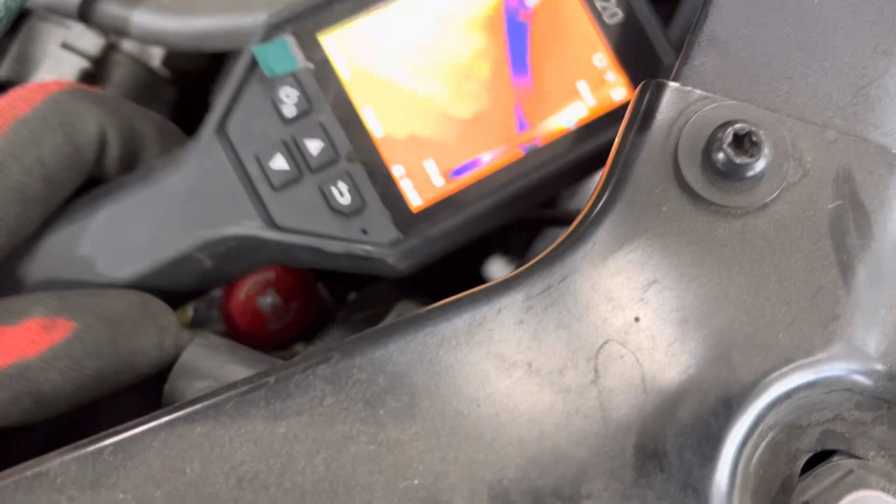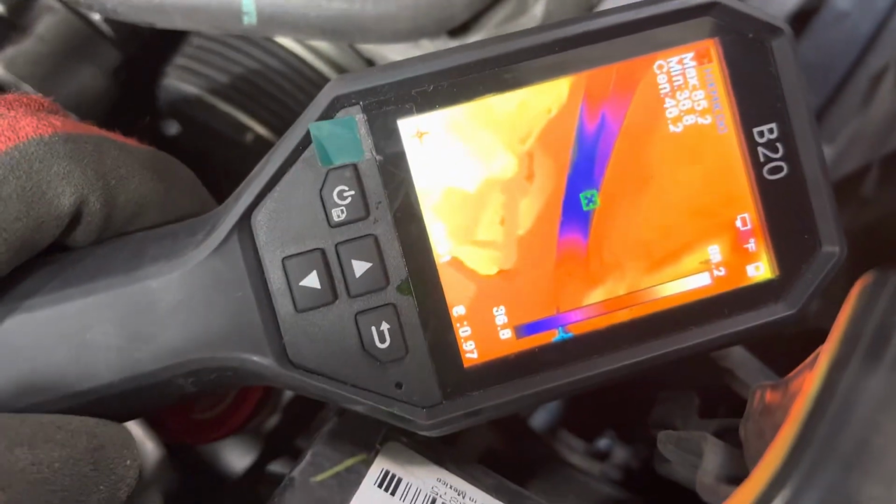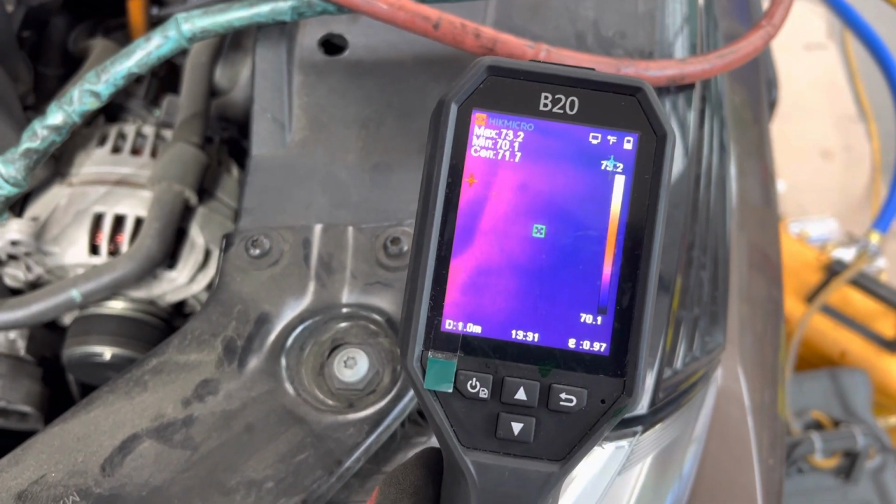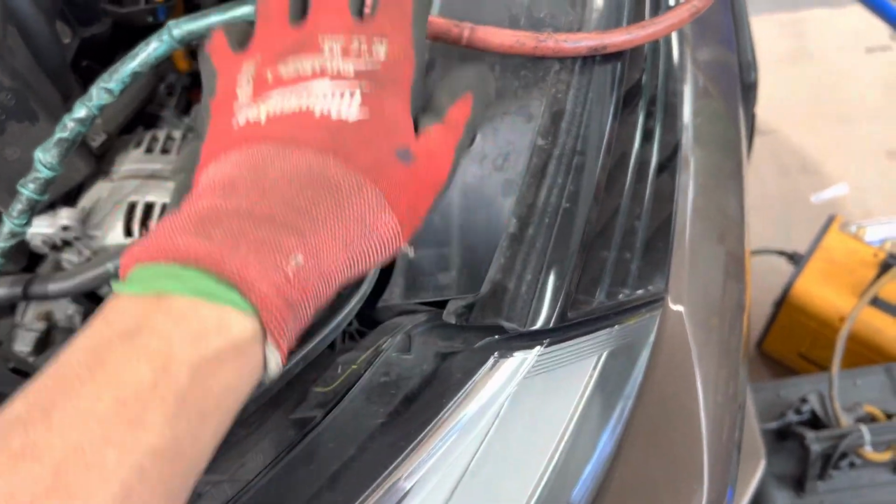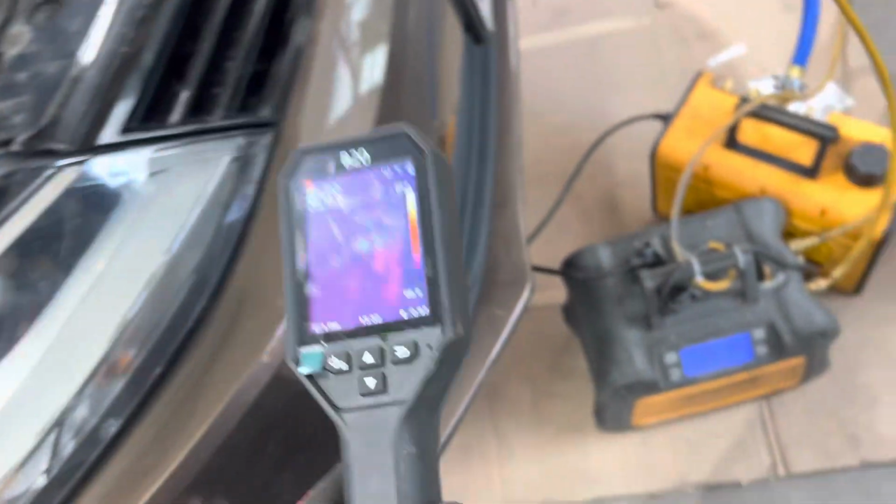What's the compressor doing? You can see the lines coming from the compressor. You see the black lines right there? They're at 36 degrees. And you can see the temperature out here. This vehicle has been sitting overnight, so it's between 71 and 73 degrees. That is the temperature of this material, plastic, that's been sitting overnight, and it's almost a flat matte black. And so we know the temperatures are accurate.